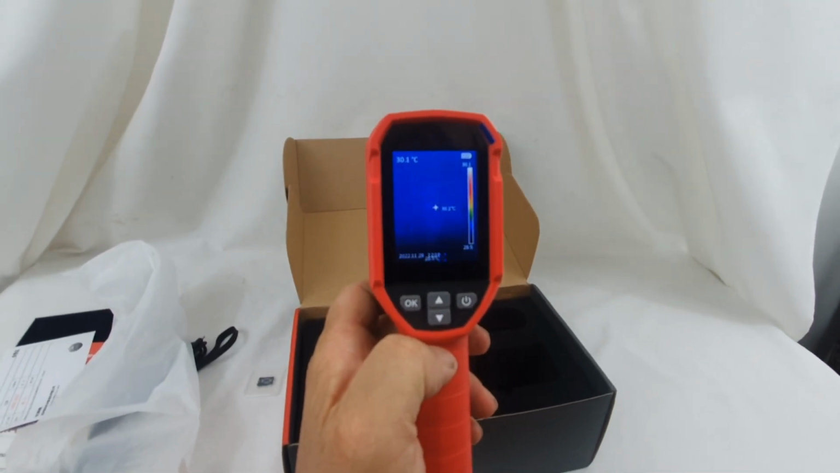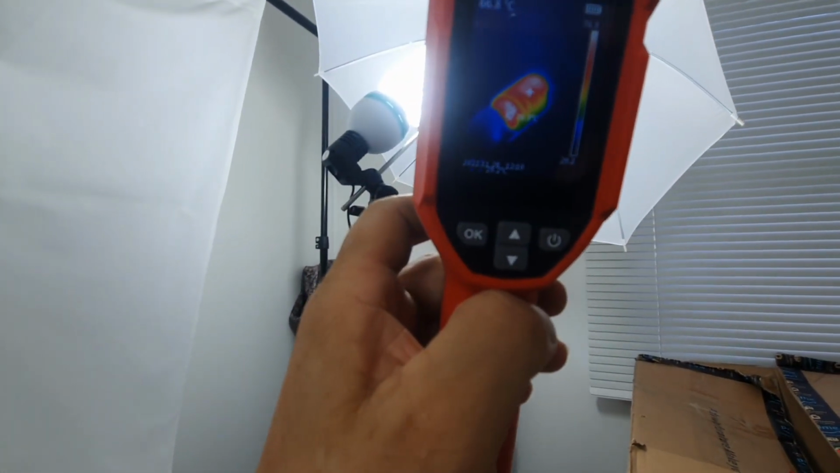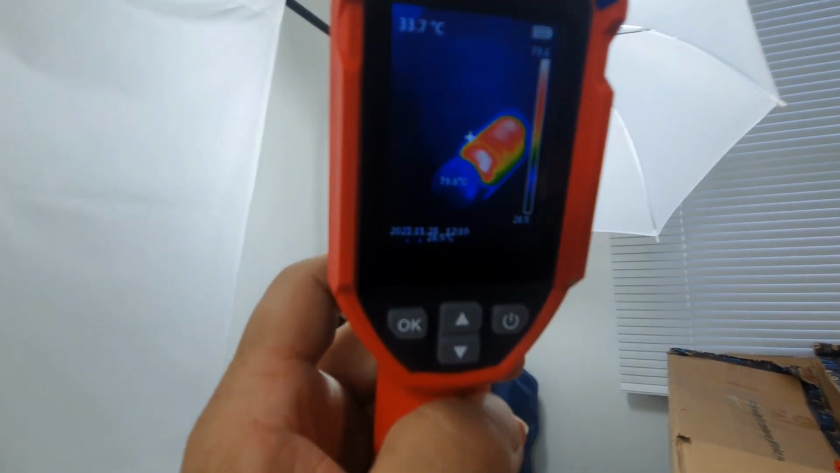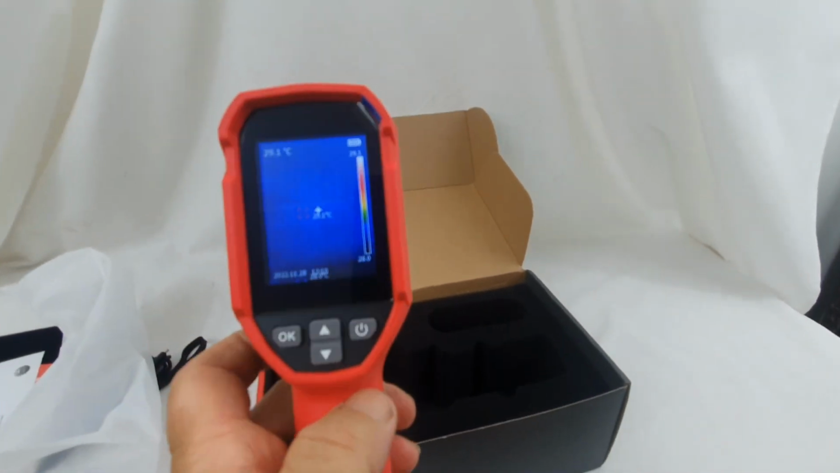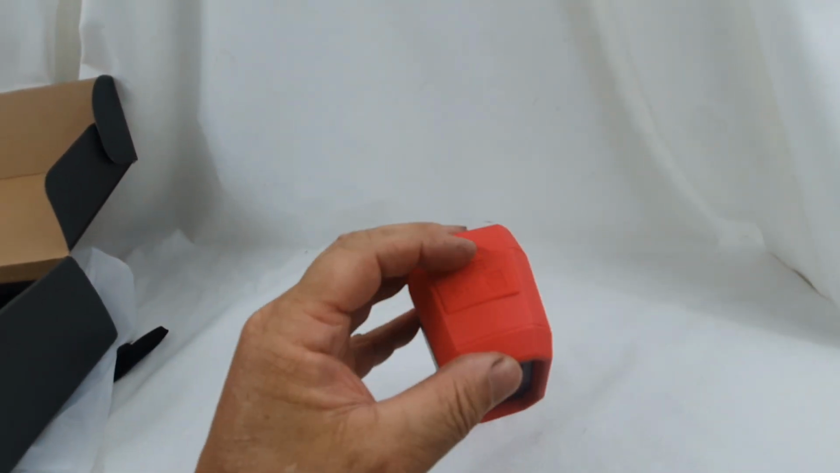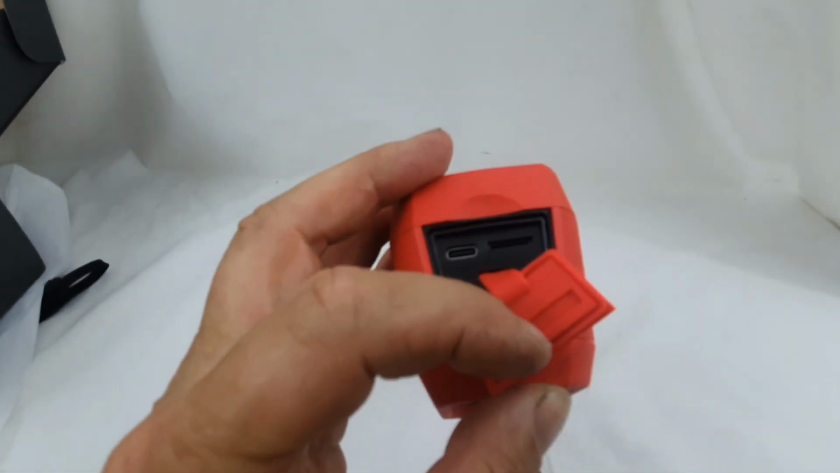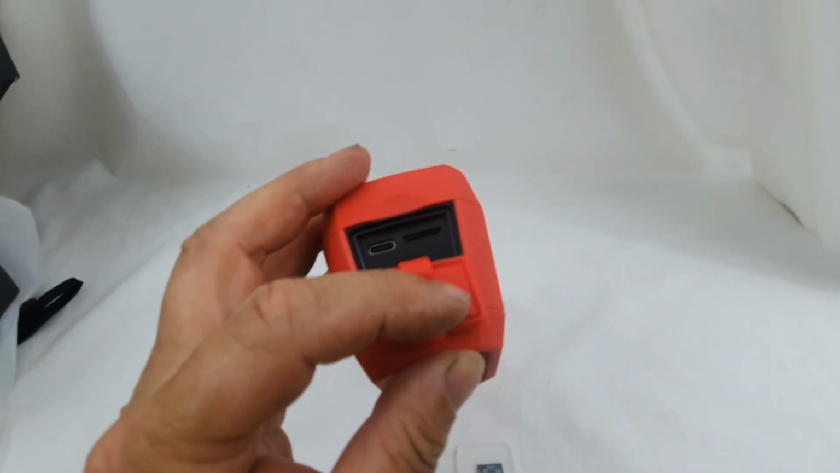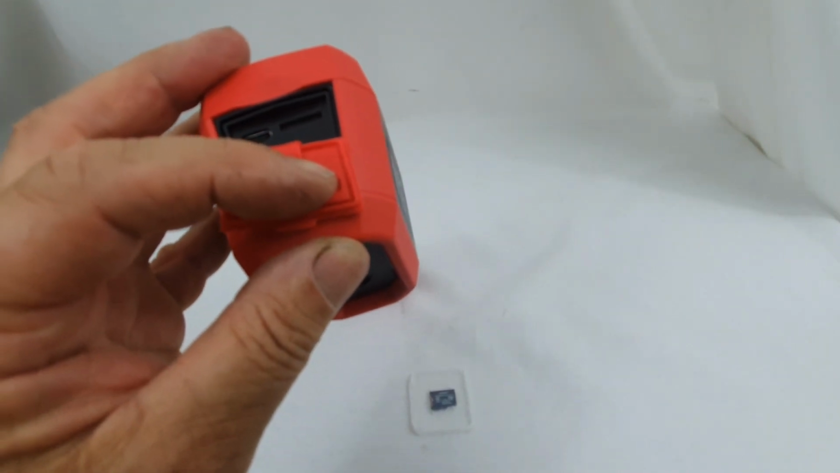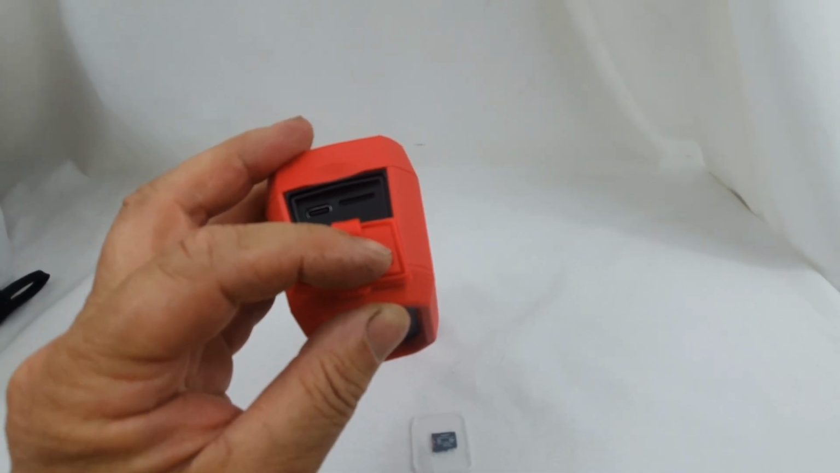And then up to my studio light, and that's a neon type studio light. You can see it glowing there. So on the top of the device you've got a rubber panel, and that's your USB-C charge port and micro SD card slot next to it. So I'll put that in and continue to use it. I imagine it allows you to take photos, I guess.